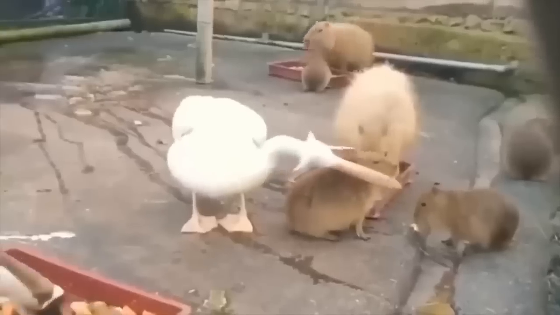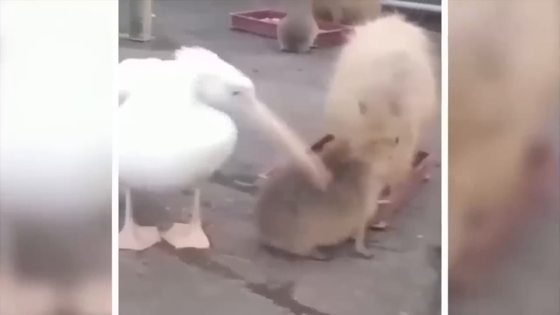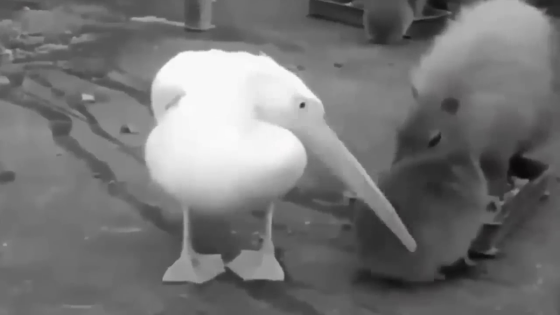This pelican was recorded by a man trying to eat a capybara. I mean, we know, and I know that he knows, that the capybara is too big for him, but no, that won't stop him from doing that. And then he is just left all embarrassed because he did not succeed.